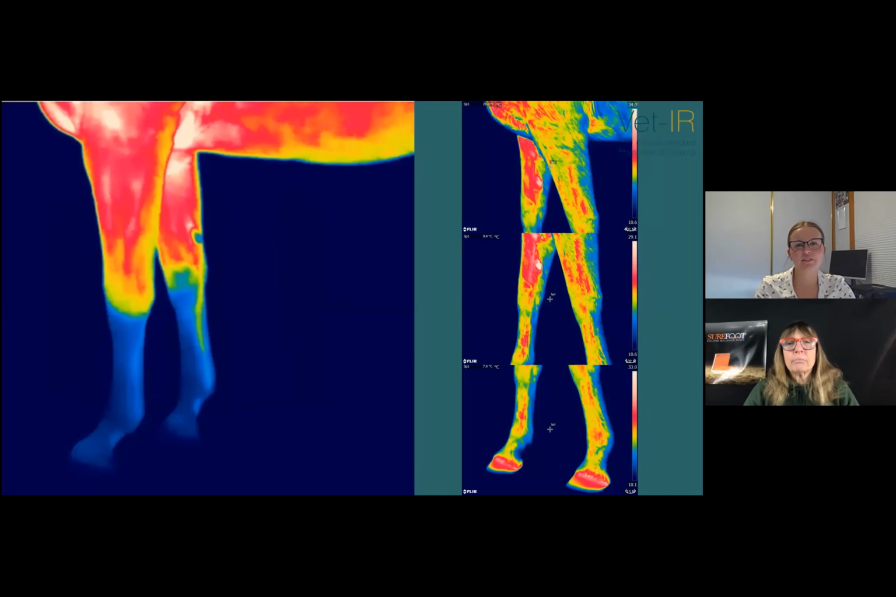And then on the left here, we have a not so good image. The detail is not that good. Although they are perpendicular to the patient, ideally we would want to break the legs up into 3 sectors, as the ones on the right are. So the right set of images is what we would consider good.